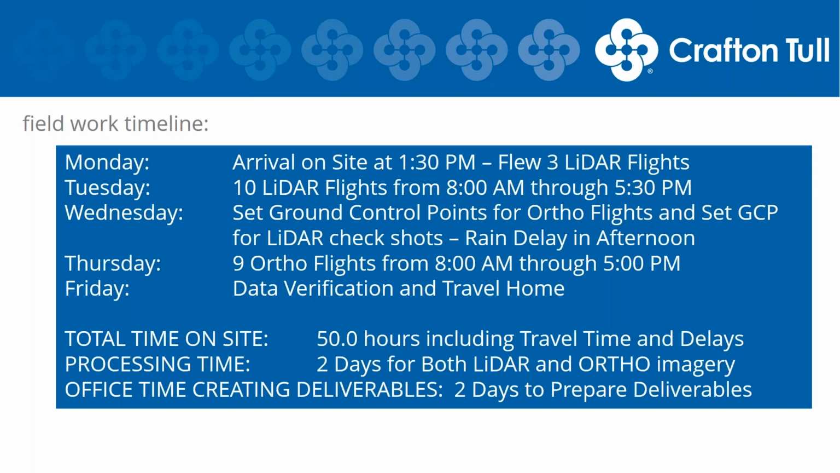We conducted 9 ortho flights from 8 to 5, so we flew the entire 7-mile corridor for imagery in one day. You can kind of do the timing on that. That's about an average of 1 flight per hour. That includes setup, tear down, takeoff, landing, actual flight time, and then moving from location to location up and down the corridor.